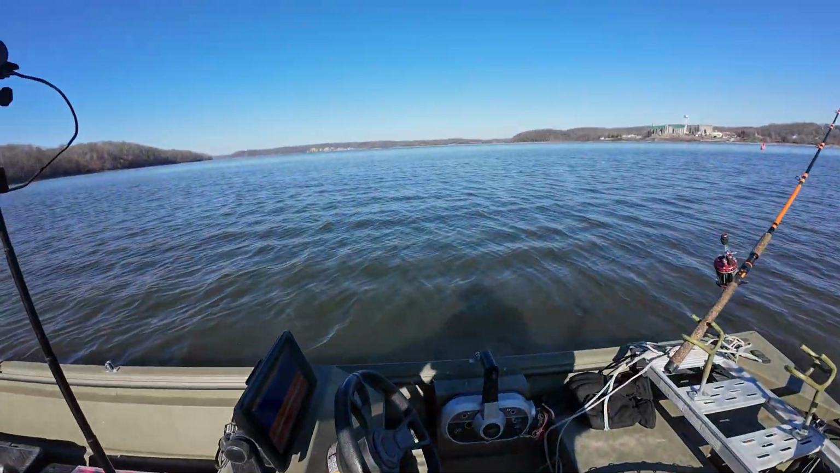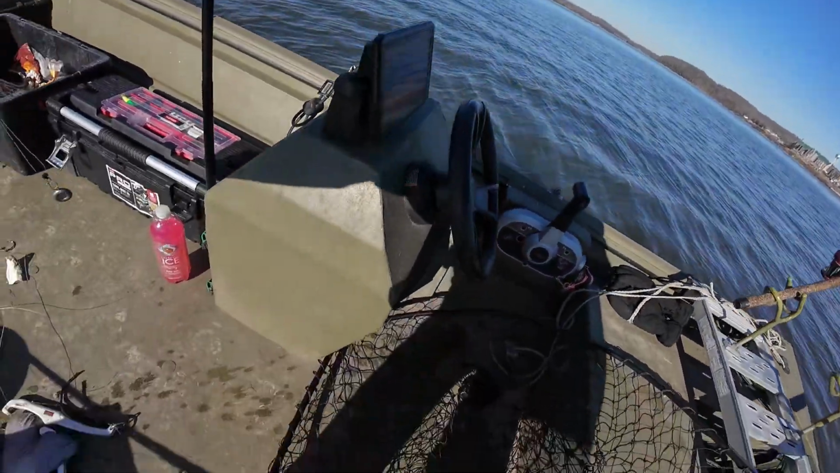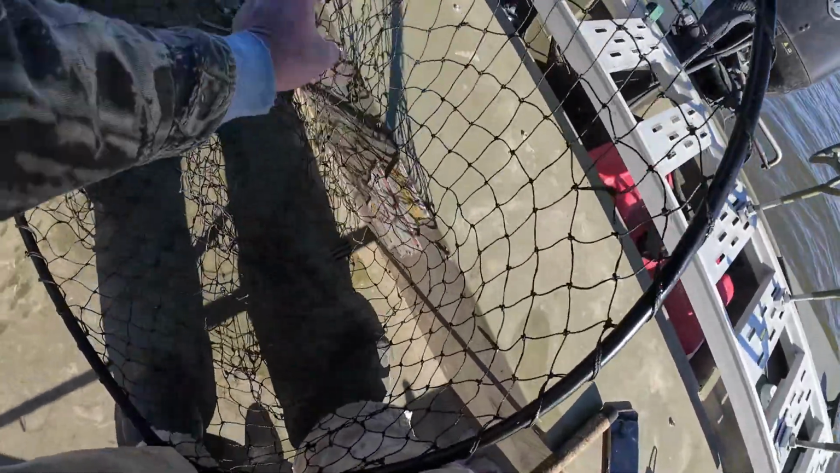That's the only thing I don't like about coin sinkers. All right, get it up out of my way. Get this thing up out of my way. It's tangled up on some stuff on my boat.